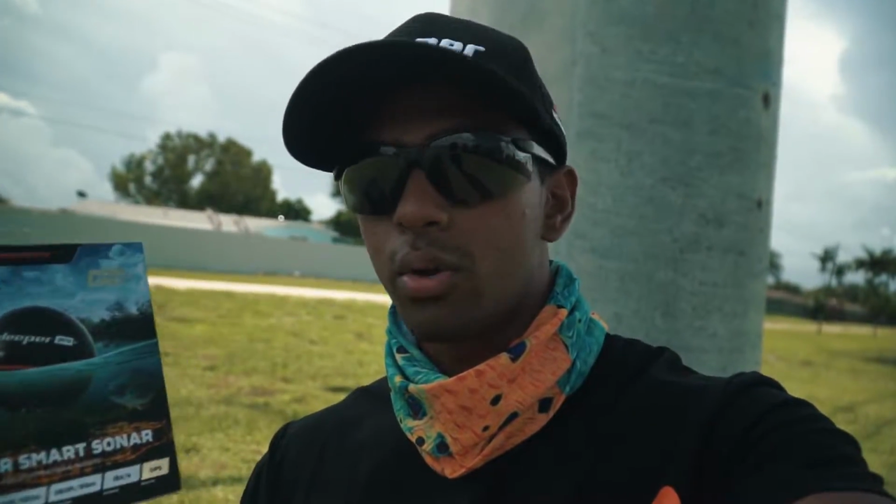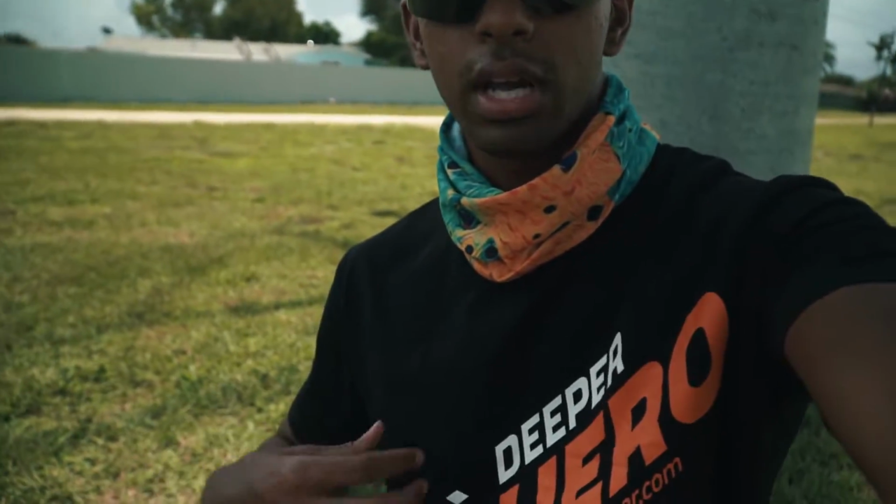So I'm going to be testing this out, and they were also nice enough to include this shirt right here that I'm wearing, as you guys can see, and this hat, and another jacket, and also they sent a cell phone fishing mount that you can mount onto your fishing rod, and that will allow you to put your phone on your rod and connect it with the Deeper and use it that way. So we're not going to waste any more time. We're going to send this thing out, and I'm going to get right into using it and showing you guys what it does, so stay tuned.